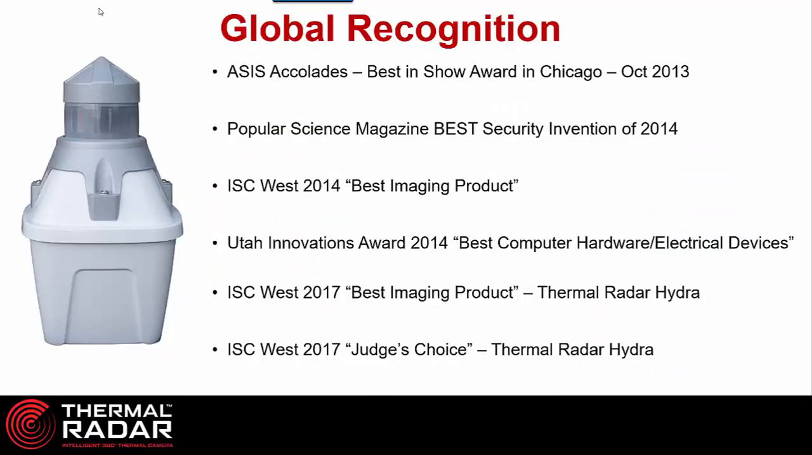We won the ASIS Accolades Award for the ASIS International Show in Chicago. We won Popular Science Magazine, which is a very special magazine in the United States for new inventions, and we won the Best Security Invention of 2014. We also went to the largest security show in the United States called ISC West, and in 2014 we won the Best Imaging Product. We also won an award called the Utah Innovations Award for the state where we manufacture thermal radar.